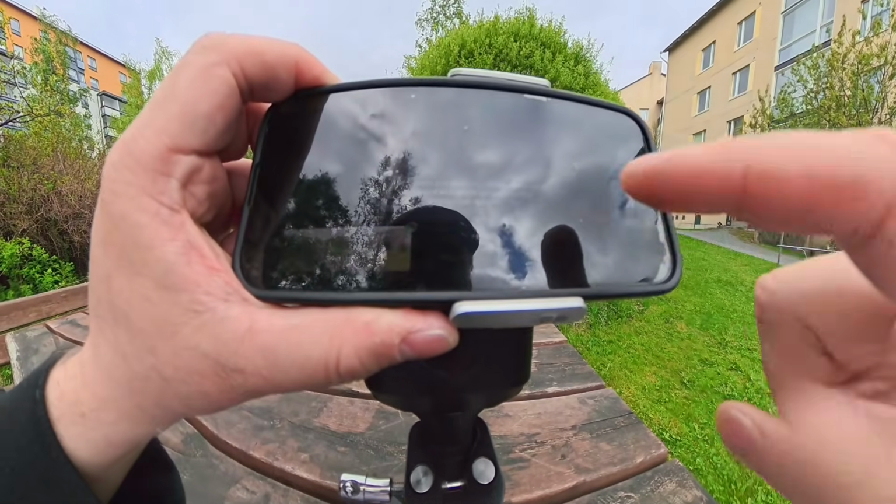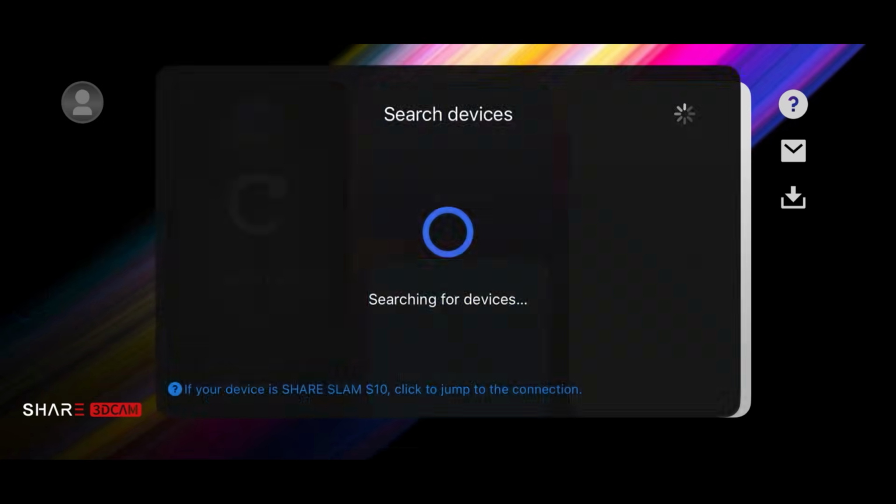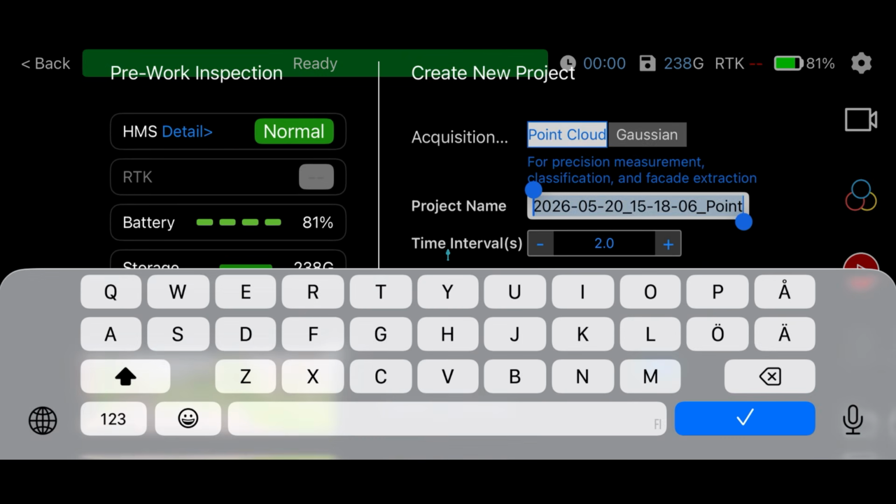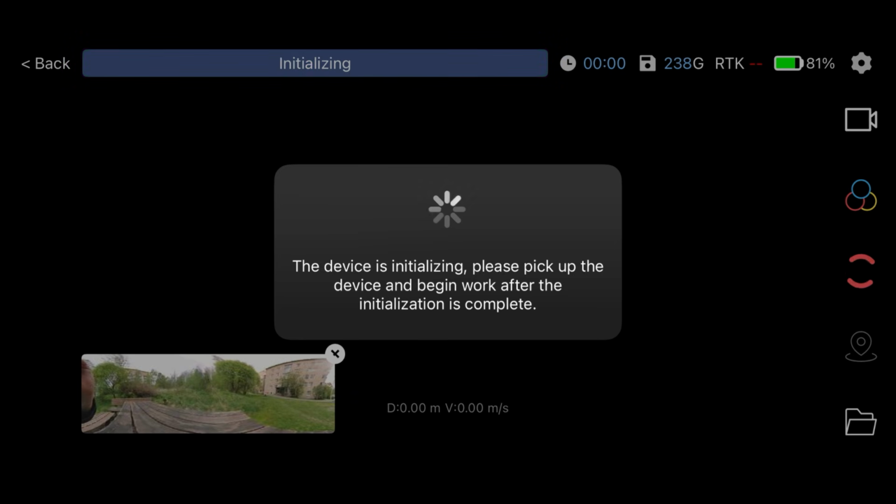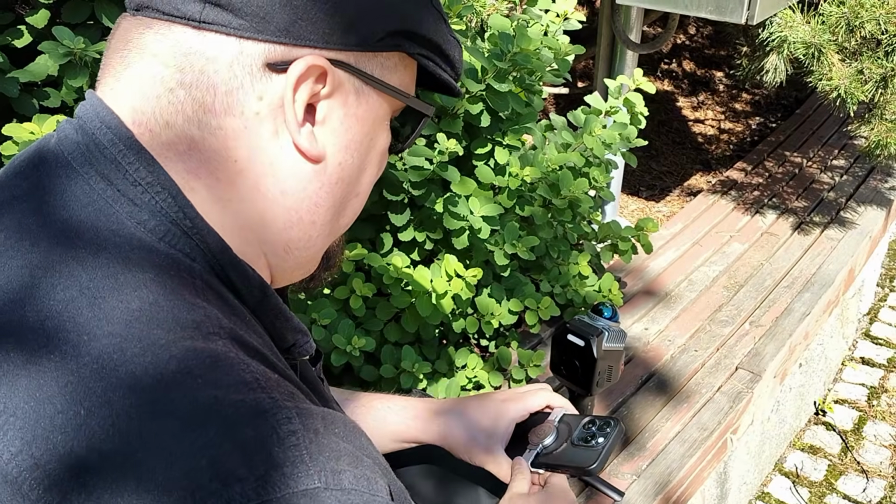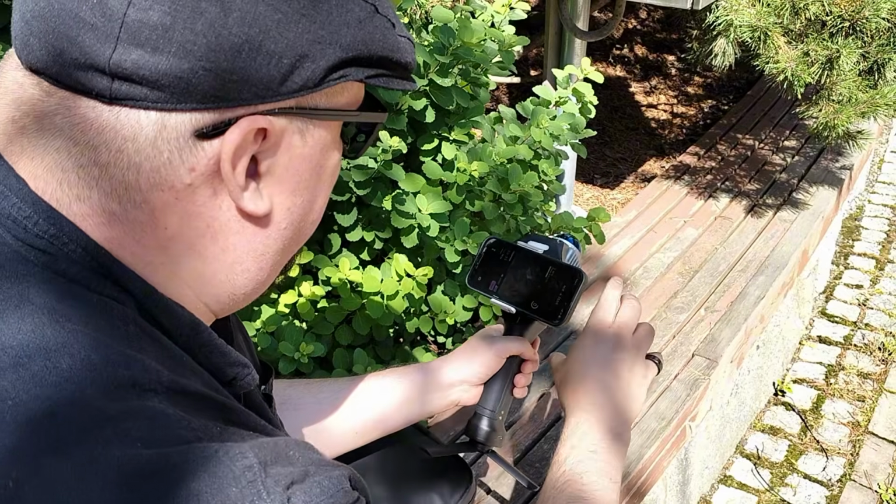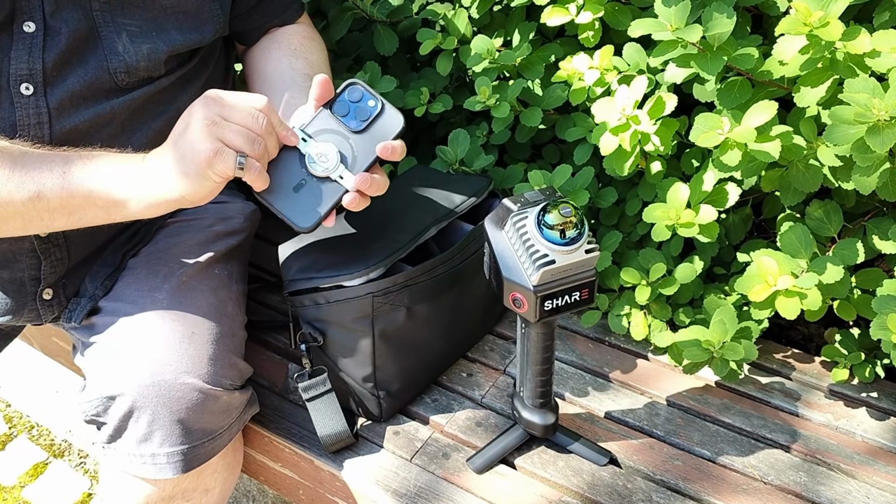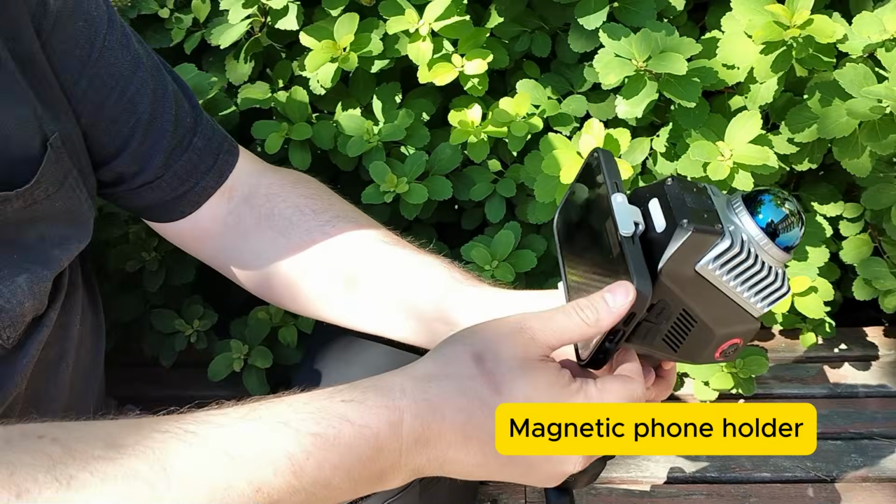The scanner requires a smartphone and the Share Capture app to be downloaded. Without the app, the scanner won't do anything because all the scanning operations are initiated from within the app. But this is already pretty typical procedure for a companion app-based device like this. The smartphone can be attached to the back of the device using a magnetic phone holder.